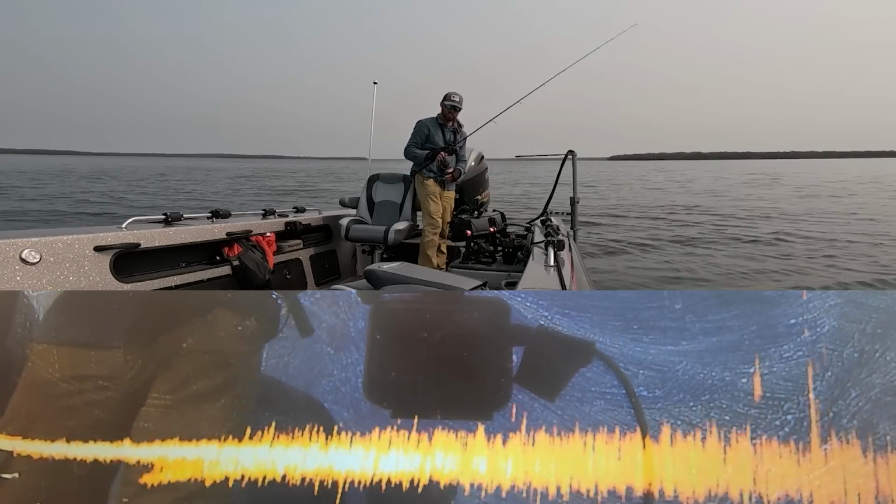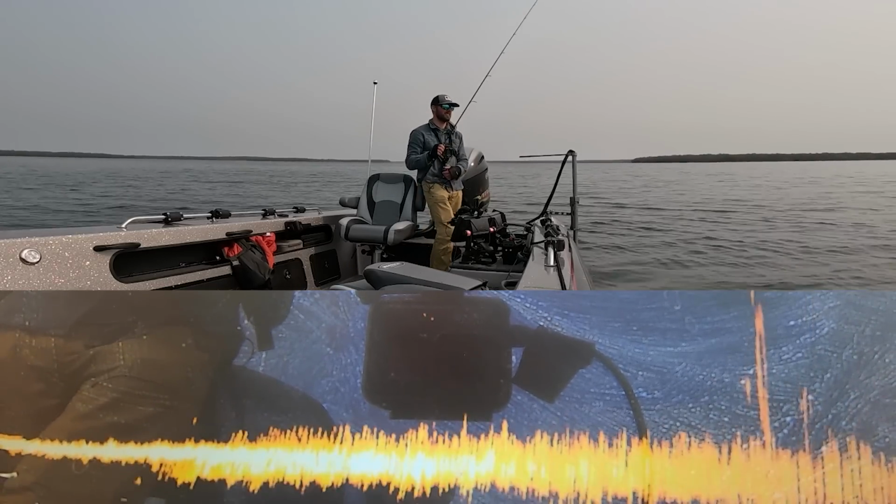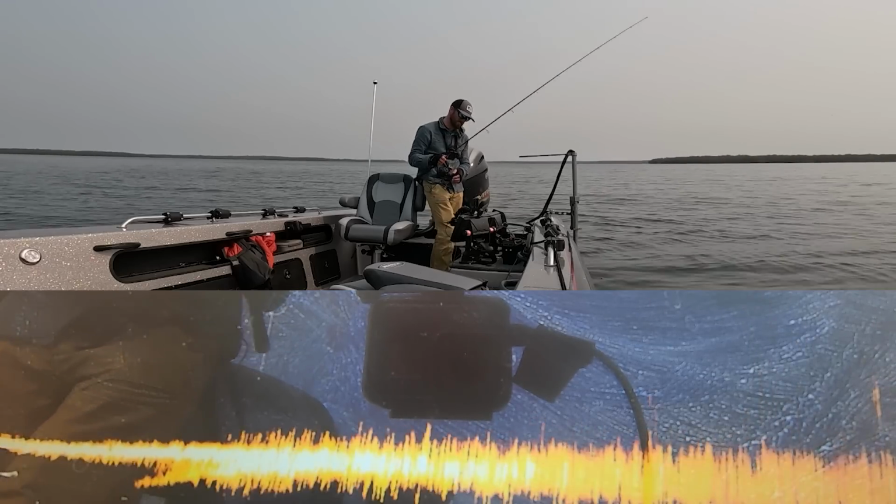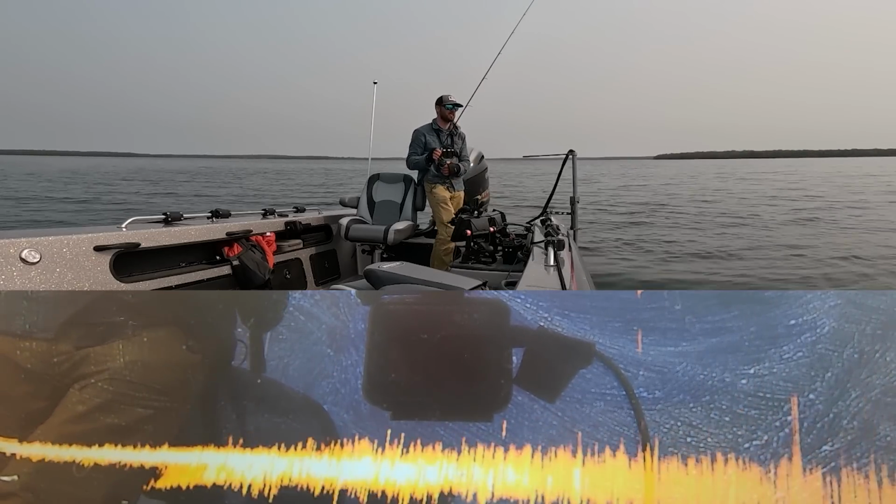See him way out there? Should get bit here. That's a pretty good school of them. Just out there right at the end. 70 feet out.